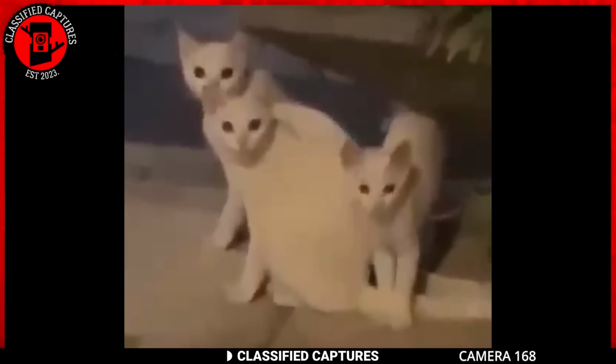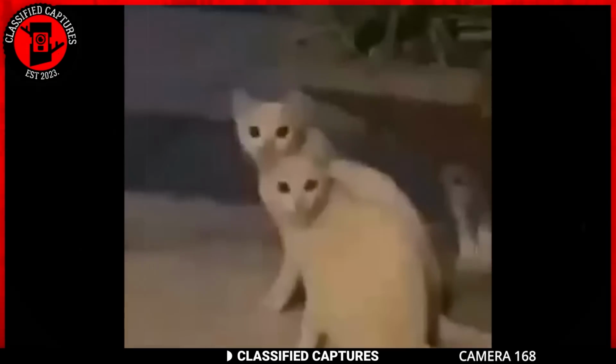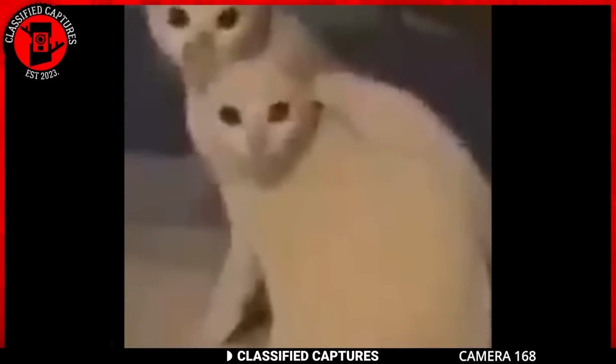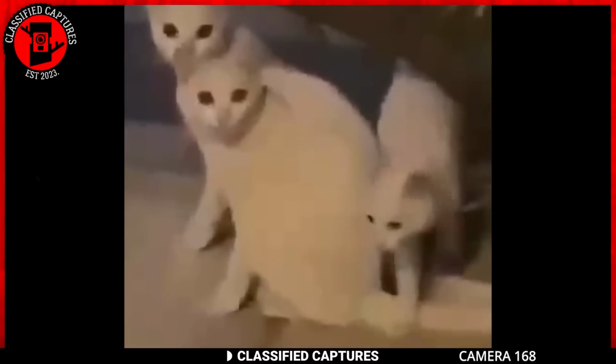This is definitely too weird to be a coincidence. Someone spotted these two strange white cats looking at him while he was filming. One was sitting behind the other, its head right above the one in front of it. Both were staring so intently at the camera, which he found odd and strange.